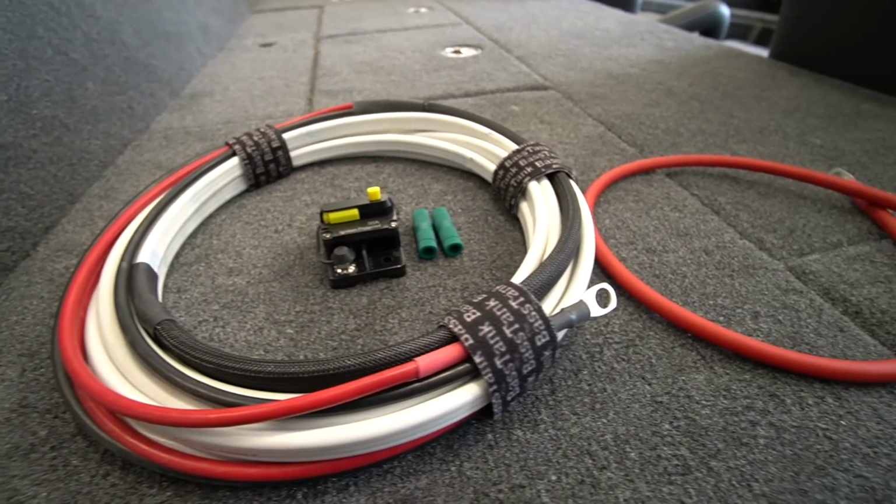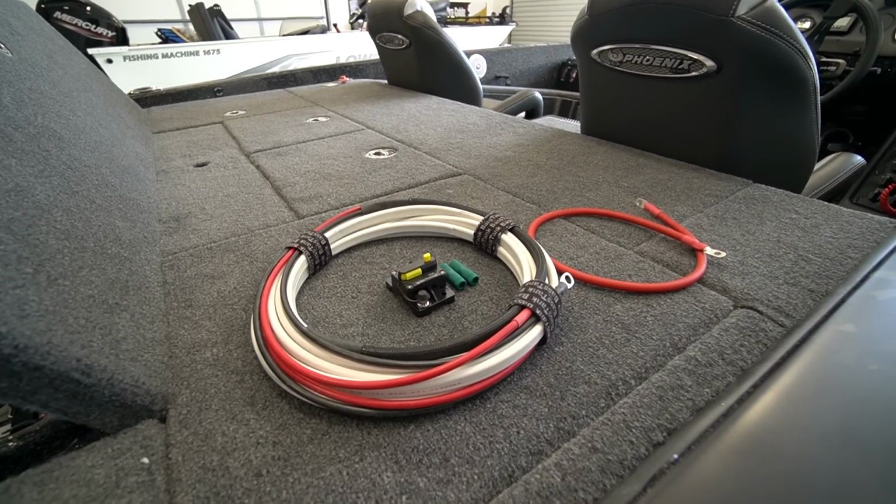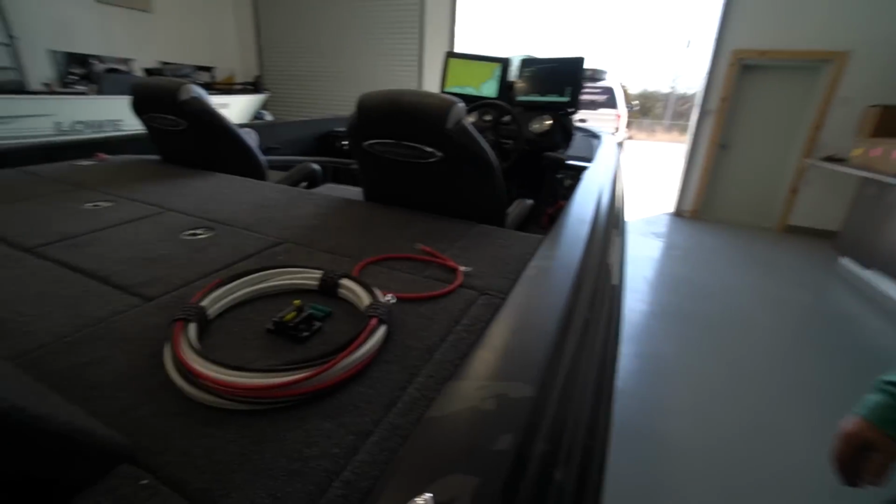Correct. So dedicated 8 gauge going from the battery to the breaker, from the breaker to the harness, harness to all 4 electronics and Livewell switch.